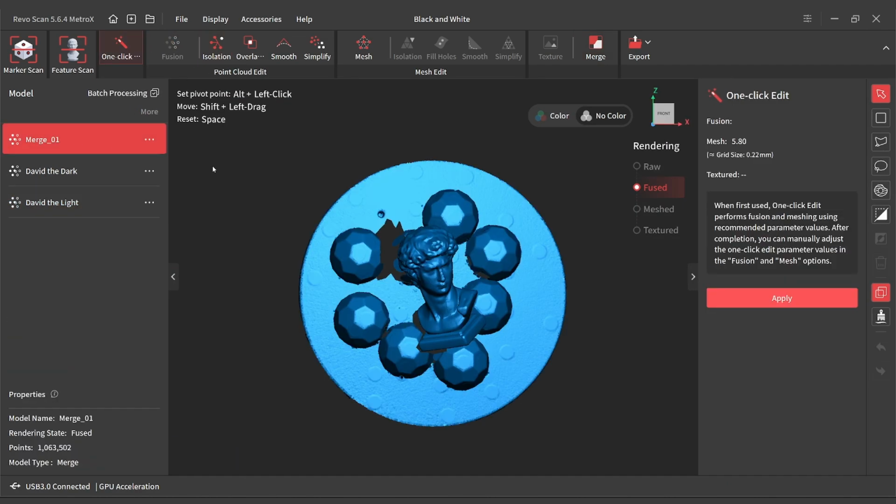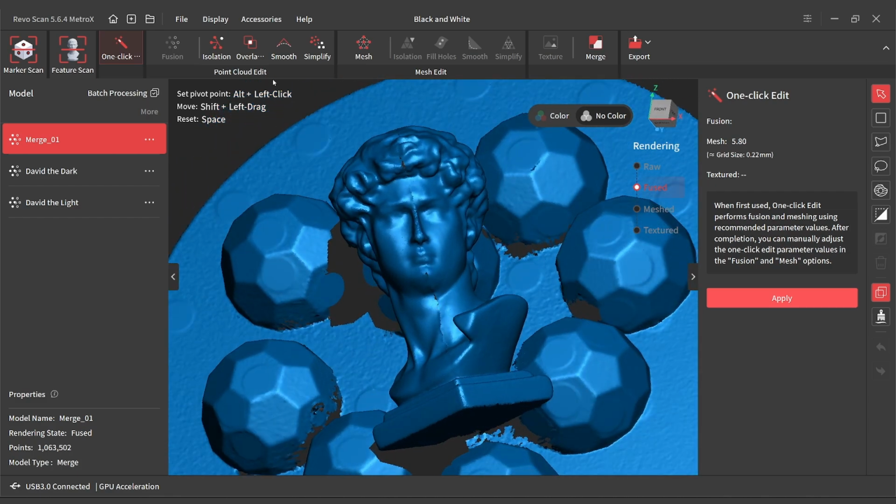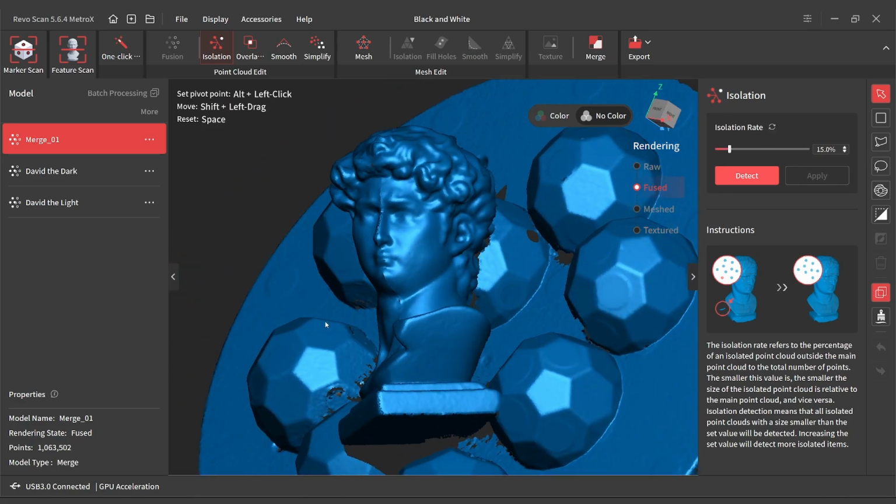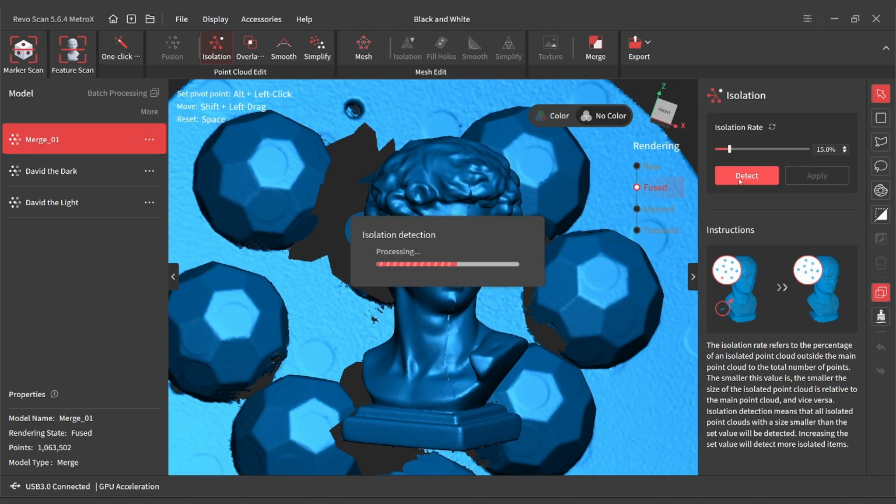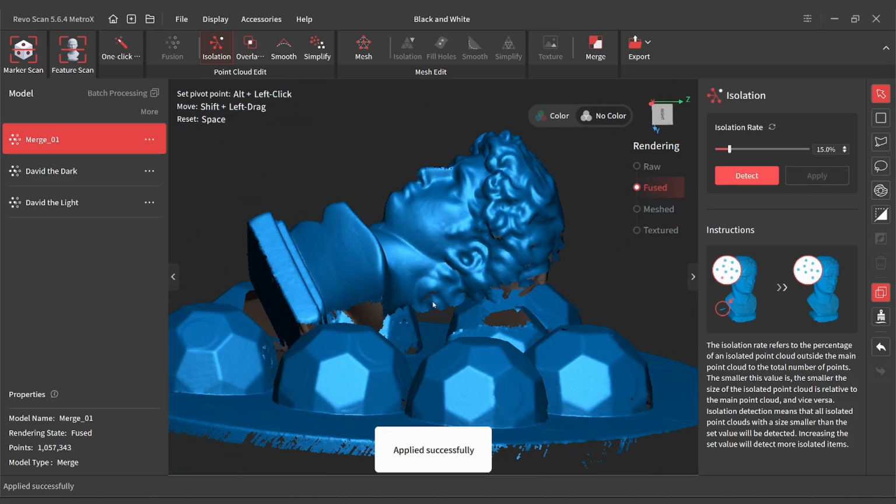So let's look at this. Let's see. Yeah, the nose, I got a little bit of scarring still, but at this point, that's easy to fix. We can do a normal cleanup process now. Do a quick isolation. Let's get rid of this background data, yeah?